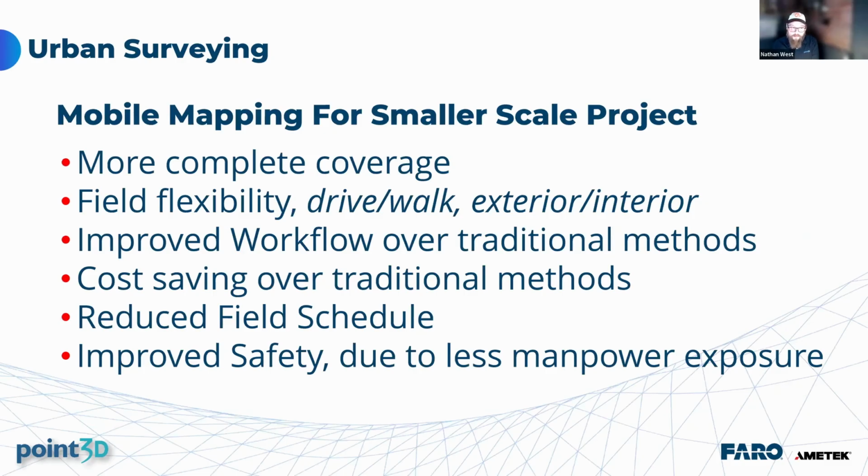In conclusion, Orbis Premium Mobile Mapping is an ideal solution for small to medium scale projects because it provides more complete coverage, provides flexibility. You can drive, walk, mounted on anything. You can capture both exterior and interior, giving comprehensive architectural and engineering models, provides opportunity for cost savings over traditional methods, and it improves safety by capturing more remotely, keeping your employees out of roads, off scaffolding, and out of harm's way. This concludes our presentation. I'm going to hand it back to Gene.